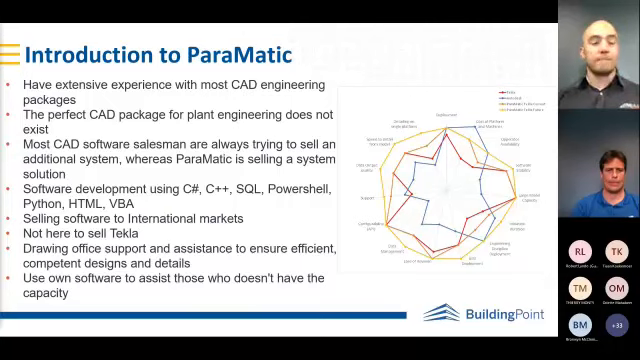Well, I'm not here to sell Tekla. I'm not a Tekla reseller. Brent and his team are. So if you ever want to buy Tekla and you feel that this demonstration fits in with your goals, maybe give them a call. We're more here to offer drawing office support and assistance to ensure efficiency and competent designs and details.